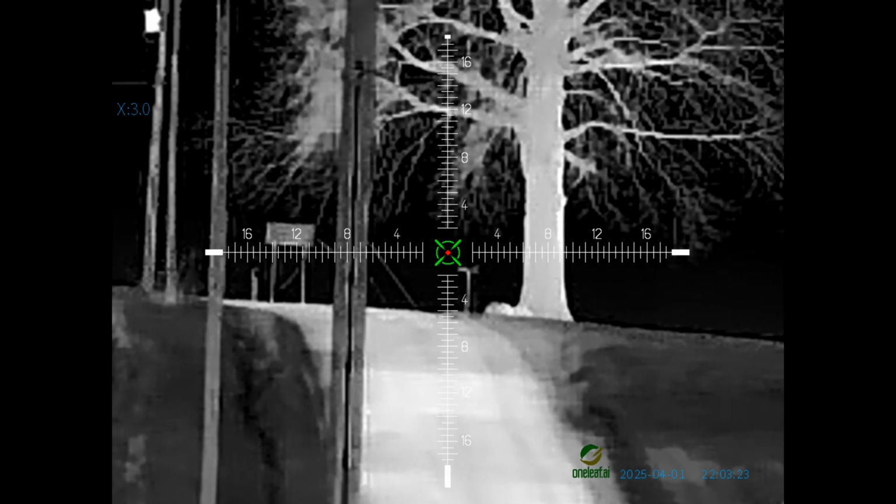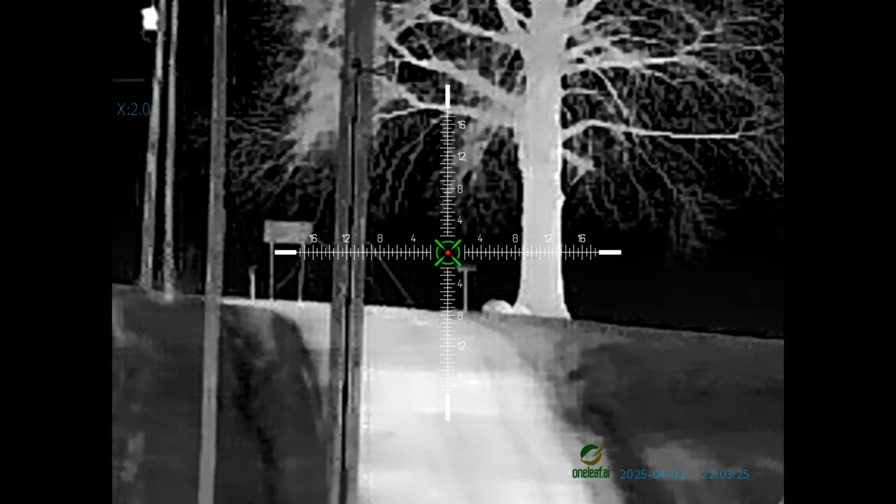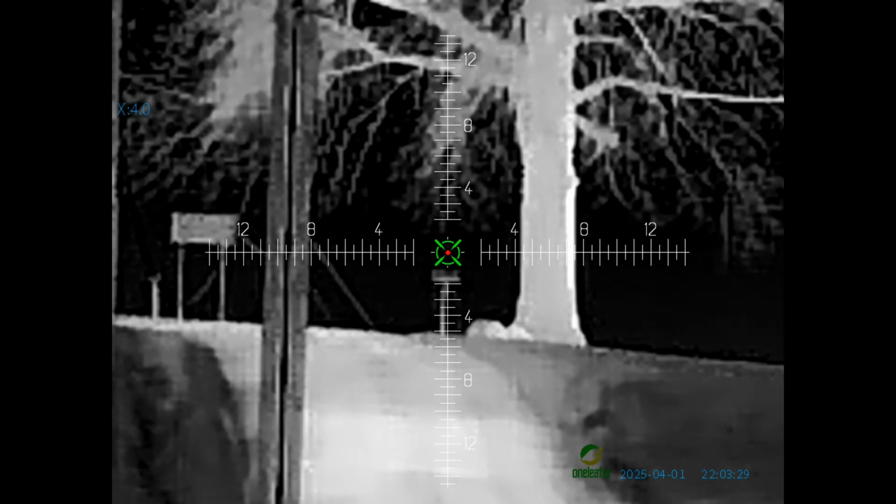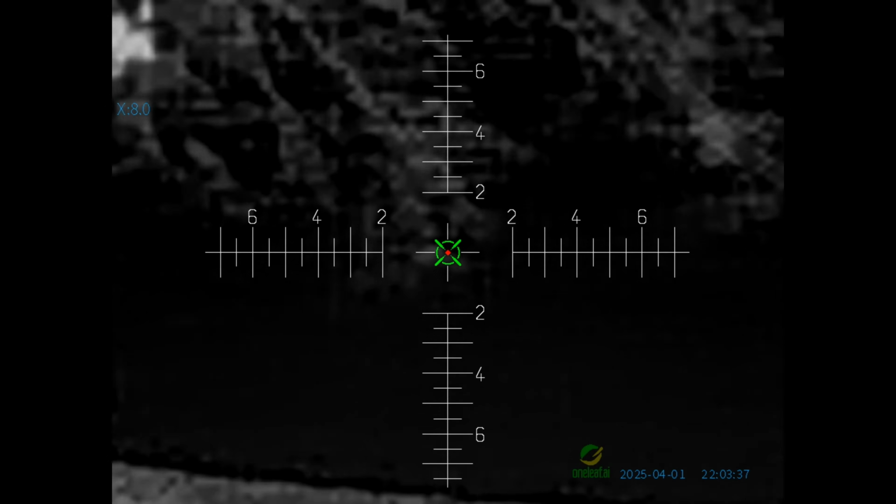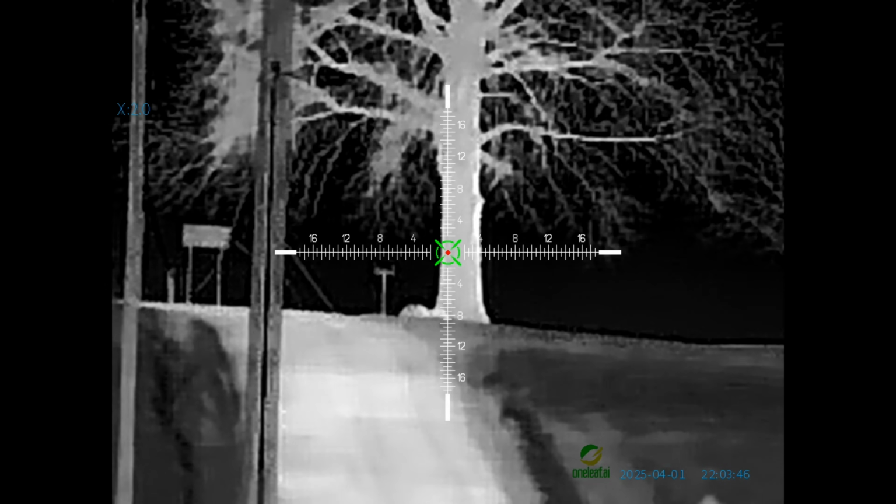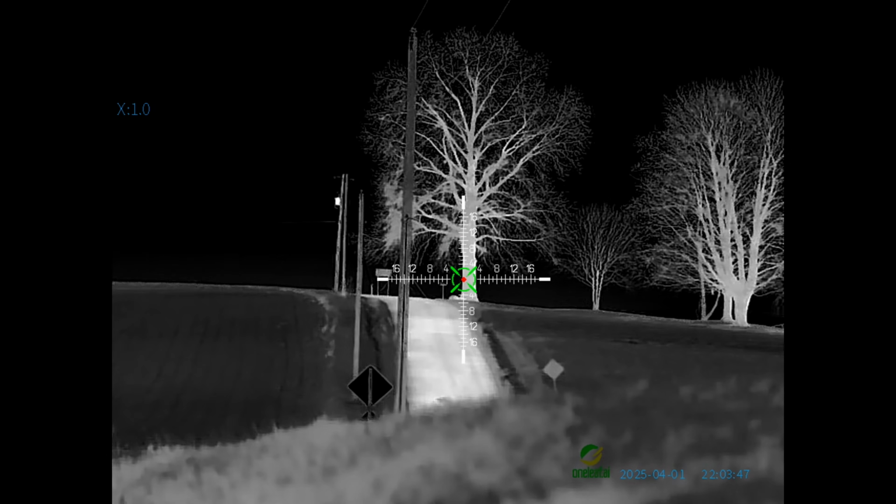You can see the road's glowing because it's warm. Again, it was 40 degrees Fahrenheit out, but obviously the road's going to hold some heat. The bark on that tree is holding some heat compared to the cold, wet, muddy ground. But as you can see there, that thing zooms in pretty good, clear out there almost 700 yards. And I will also tell you, having driven by that exact tree numerous times, that tree is about as wide as I am, so pretty good zoom there.